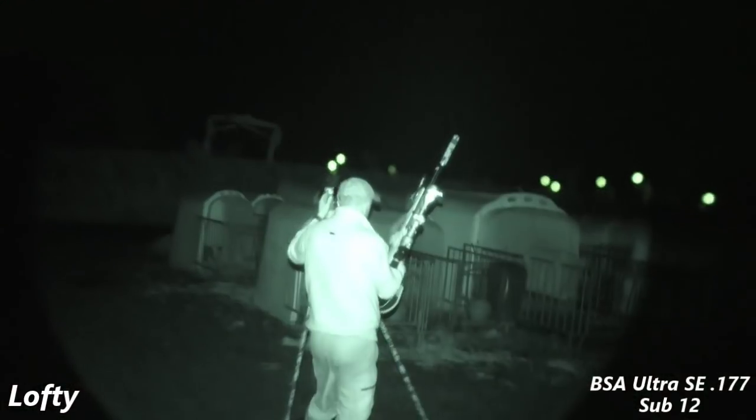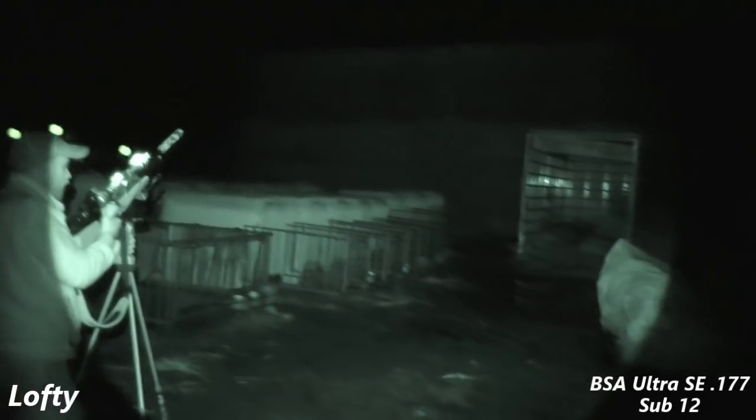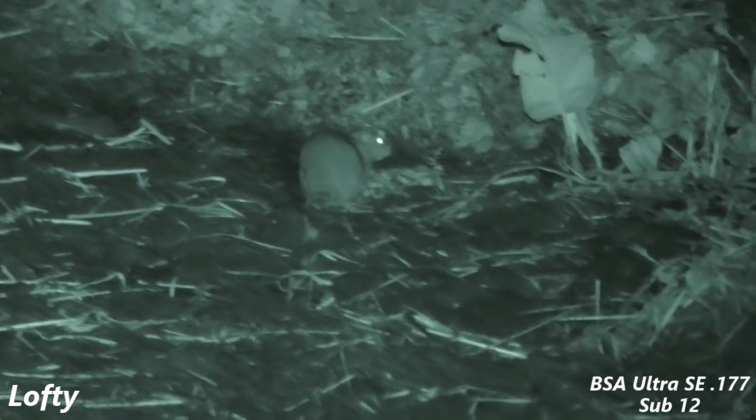Lofty's had a decent start. We're simply just walking around the farmyard, looking for hot spots with a thermal, and then we'll stop in that area and see if we can take a few more down.